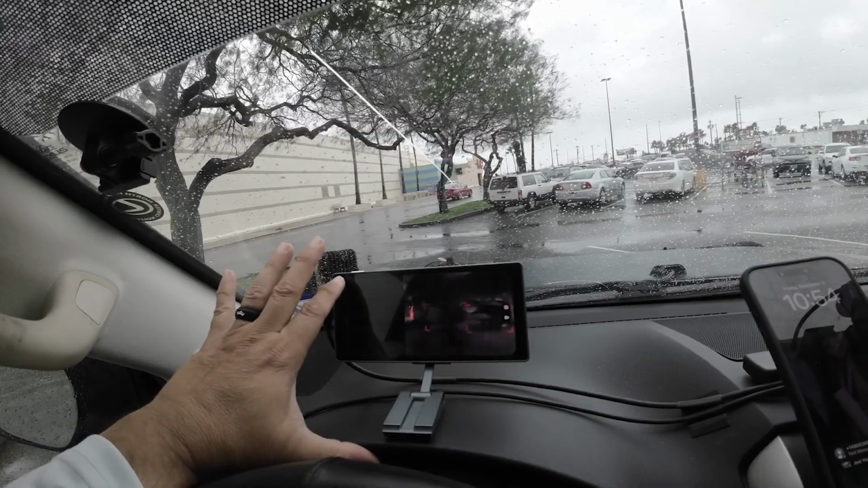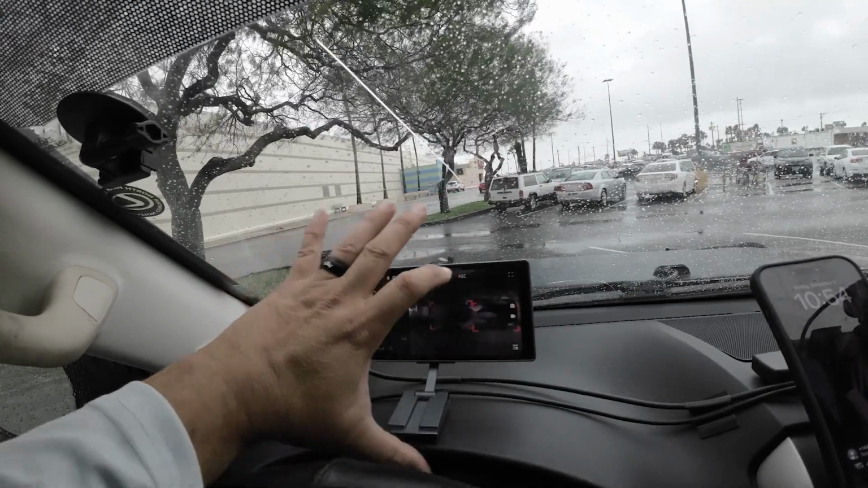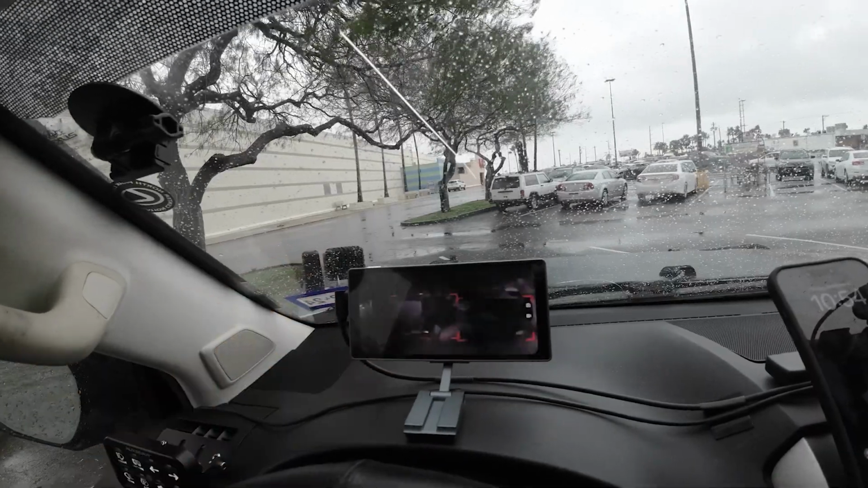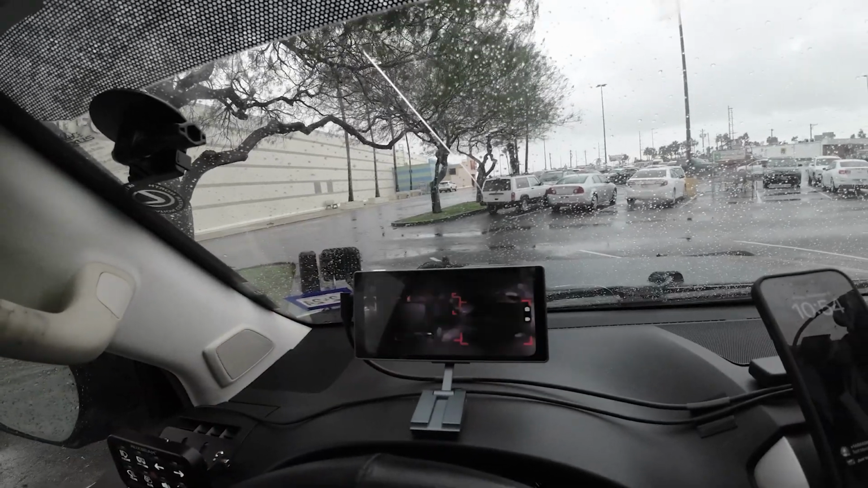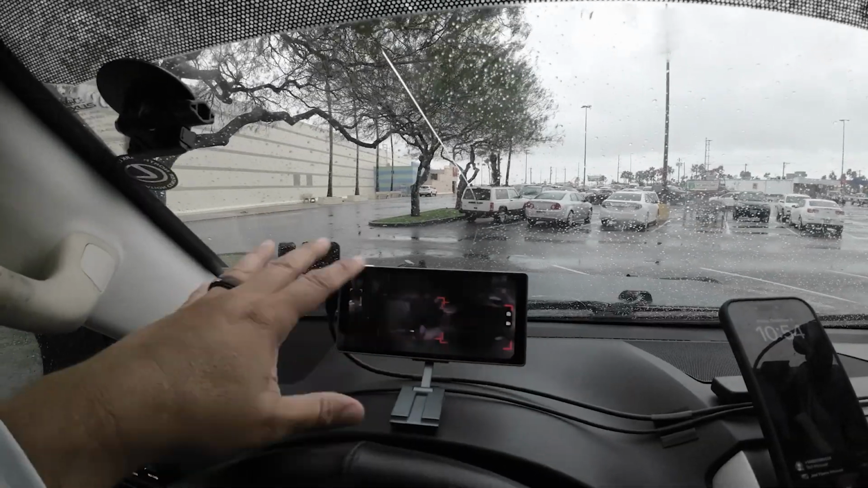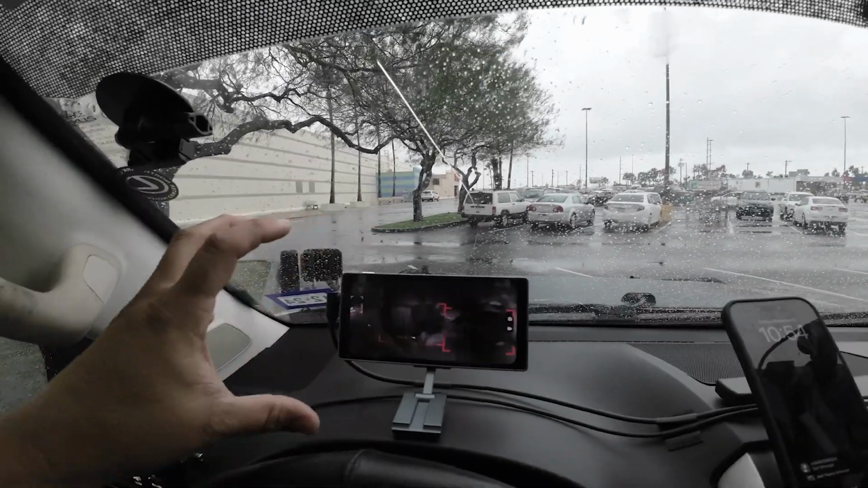Yeah, that's going to be my preferred method of viewing things. So anything really that's white, that's going to be what I'm going to be focusing on. If it's white, that's the heat part of it all. It's starting to rain over here, so it's going to be interesting how it performs.